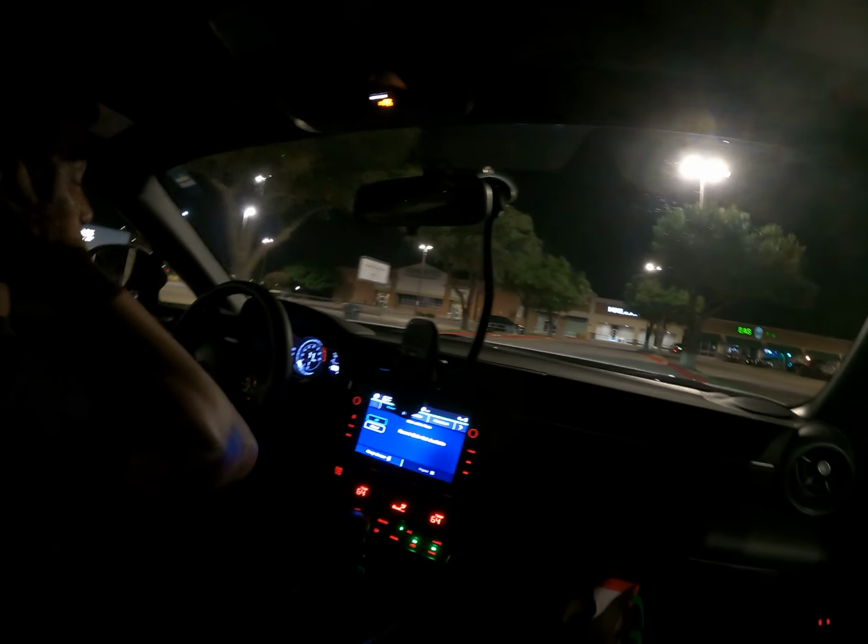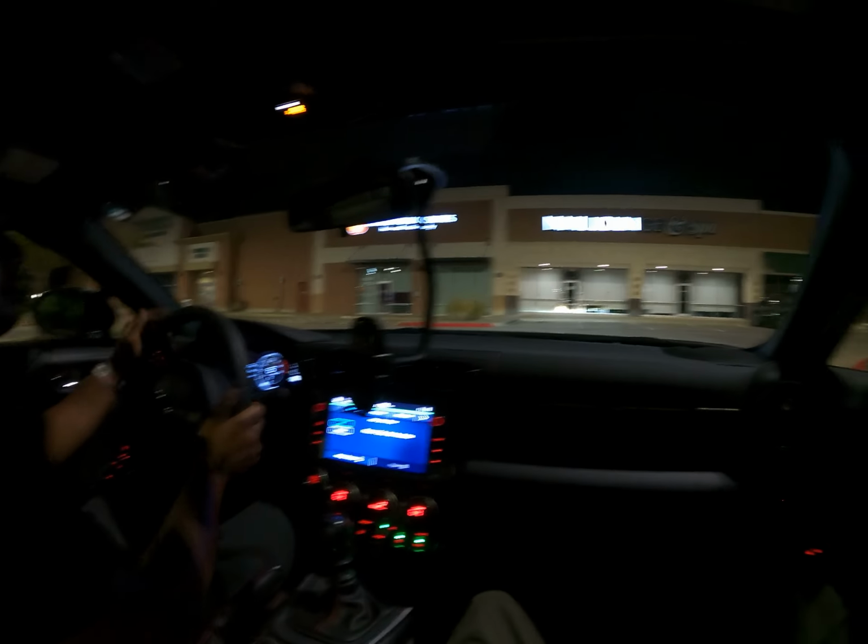It's a 2014, the last naturally aspirated C-Class. I have almost 200,000 miles on that car. It's perfect, just regular maintenance. I changed the rotors twice. But even now, people are still racing with the E92.